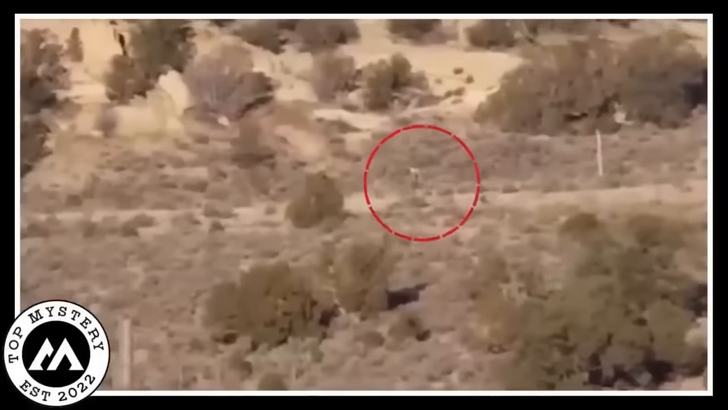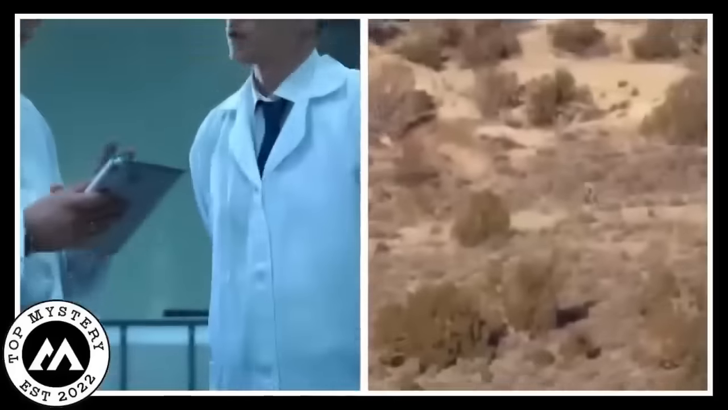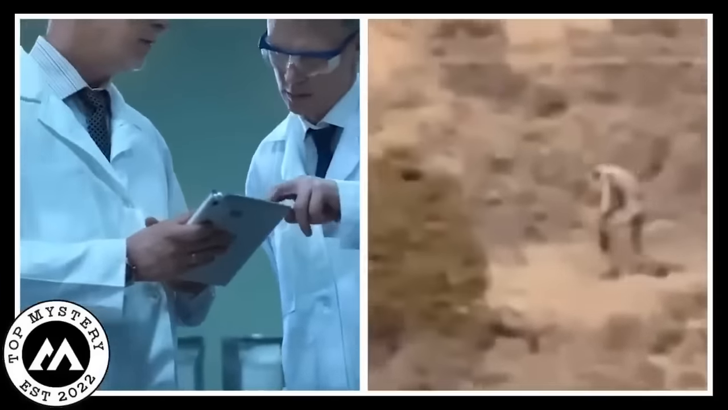Picture a place with lots of sand, and in the middle of it all, you find something that seems like it should be in a fantasy tale. It's got the same body shape and features as a person, making it even more unbelievable. Now, locals and scientists are all over this discovery, trying to figure out what this desert human look-alike is all about. It's like a riddle waiting to be answered.